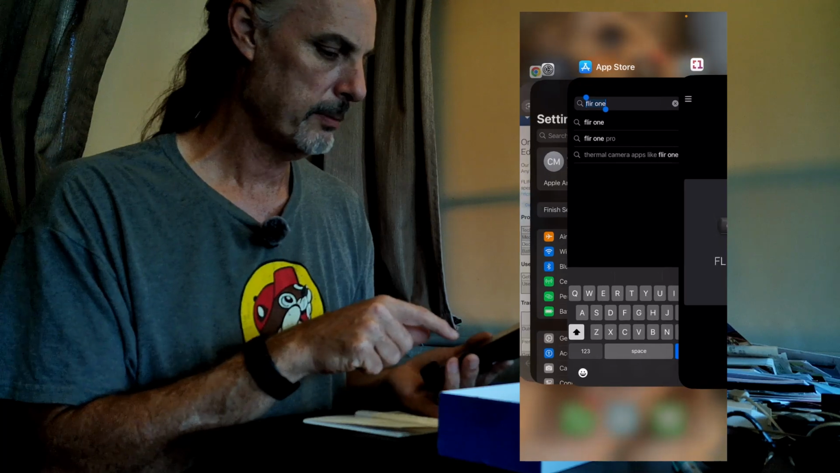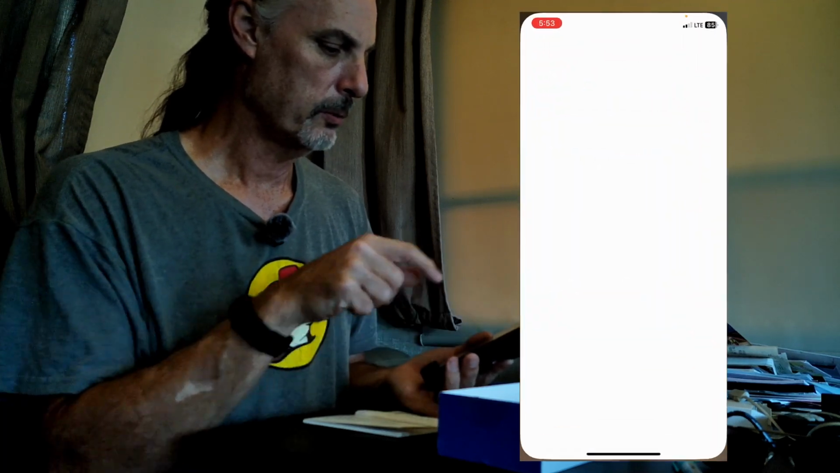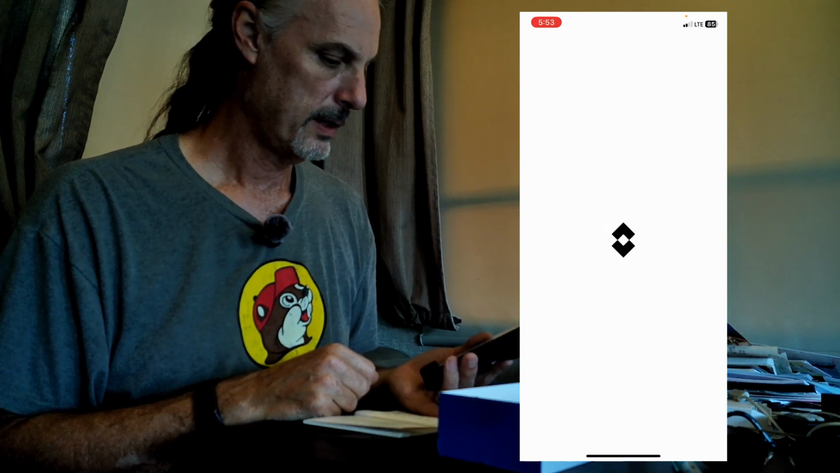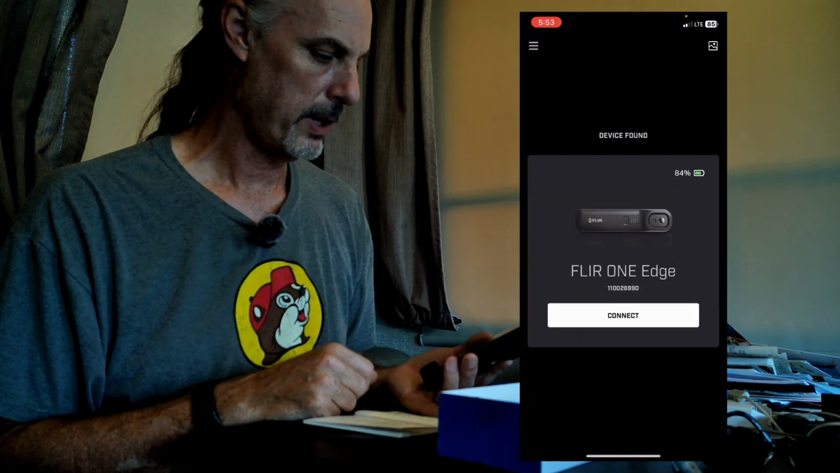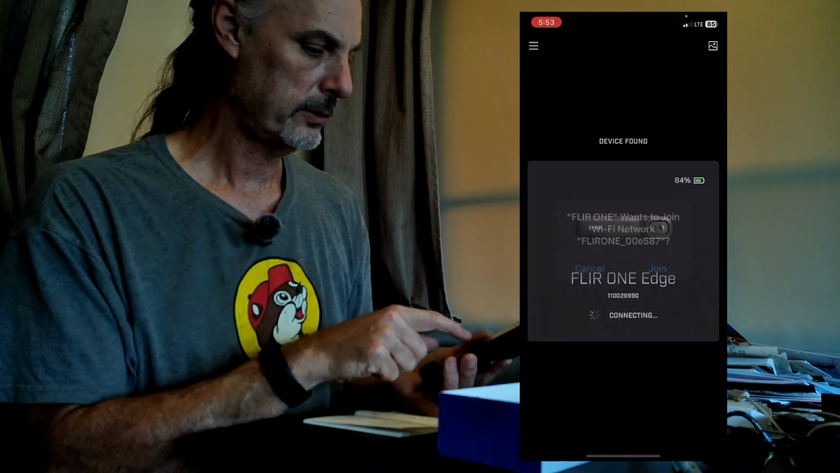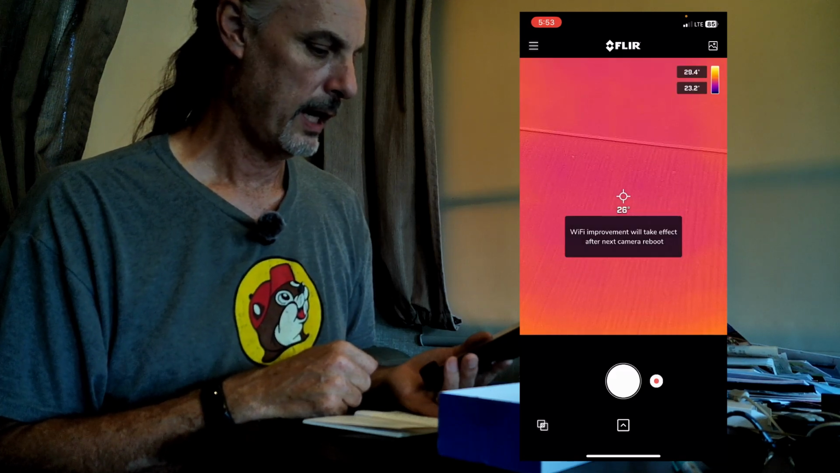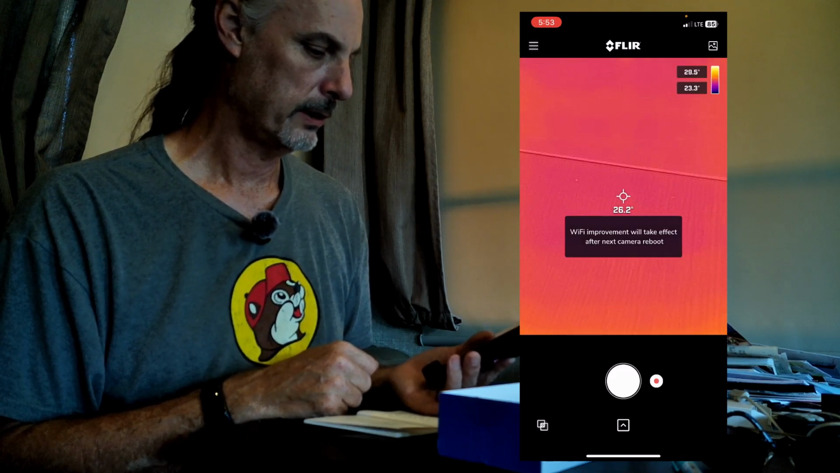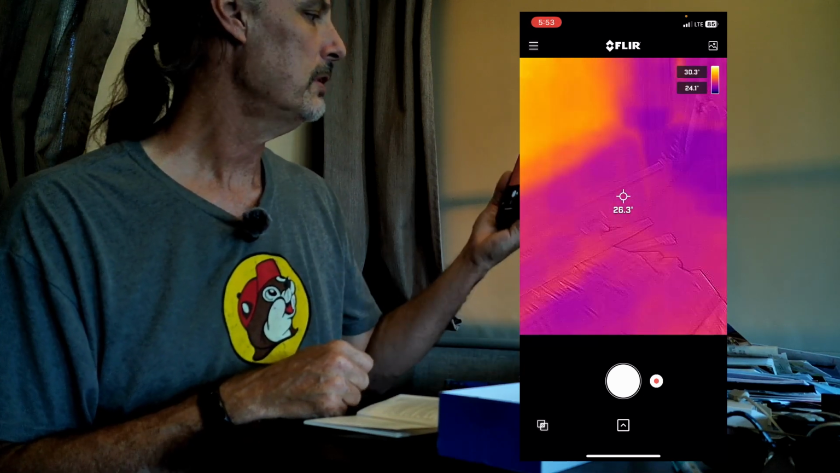So here's what I'm going to do. I'm going to just close the app, and then I'm going to relaunch the app. And let's just see what it does here. It started up the first time pretty well. It says it found it. We'll connect. We'll say join. And voila, we are up and running. That was exactly it. All right, so we have a Wi-Fi connection.